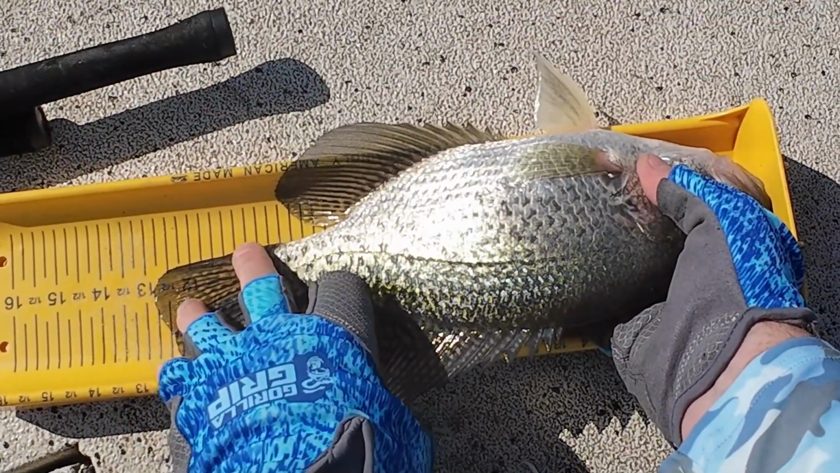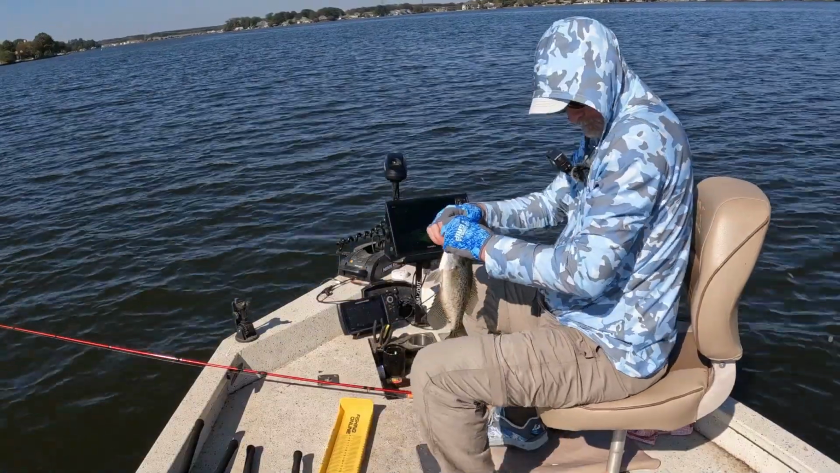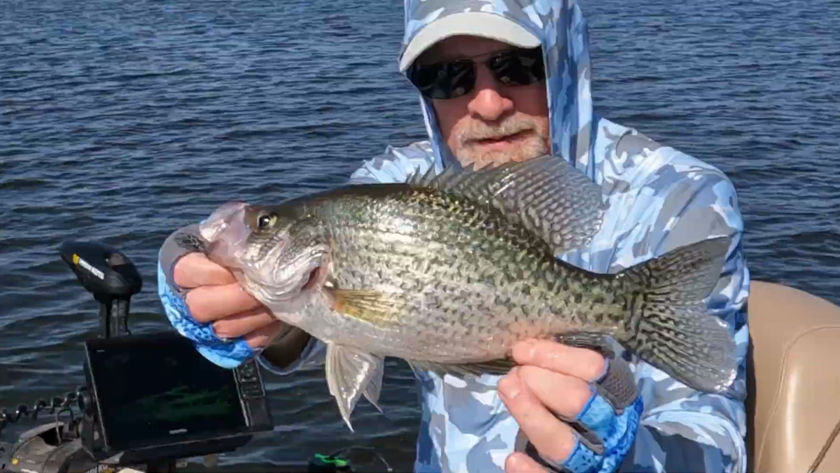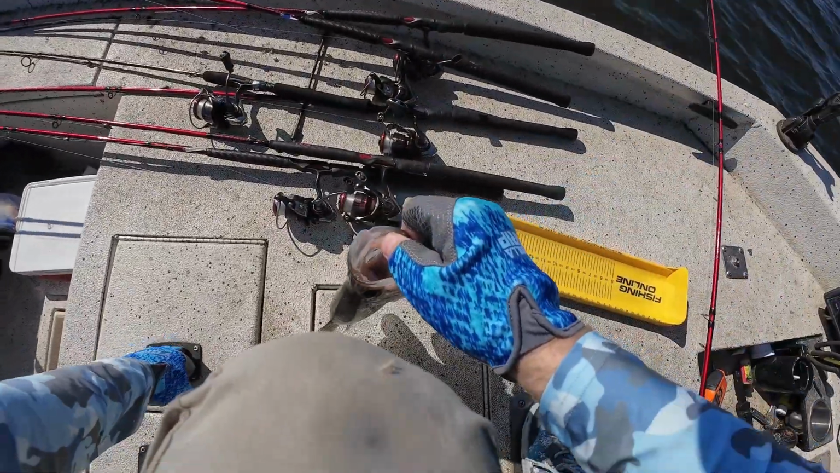Another 12 3/4 black crappie. Almost 13 inch black crappie. In there, sucker.